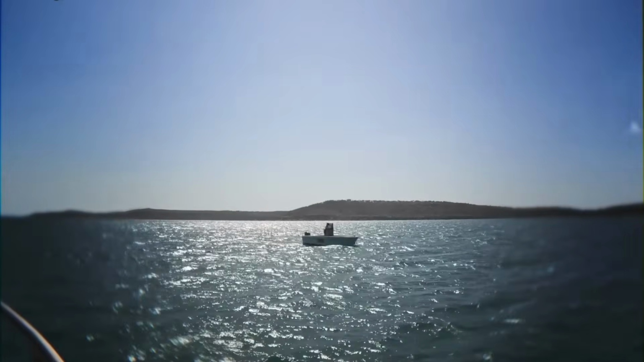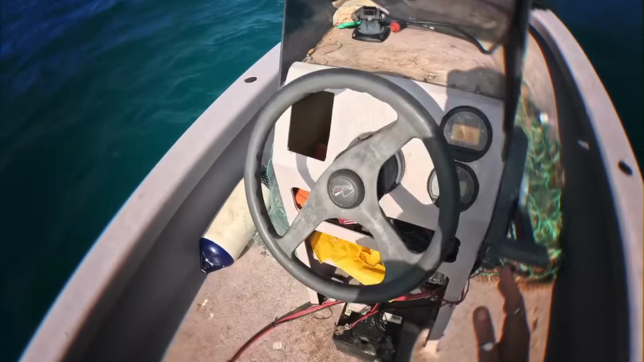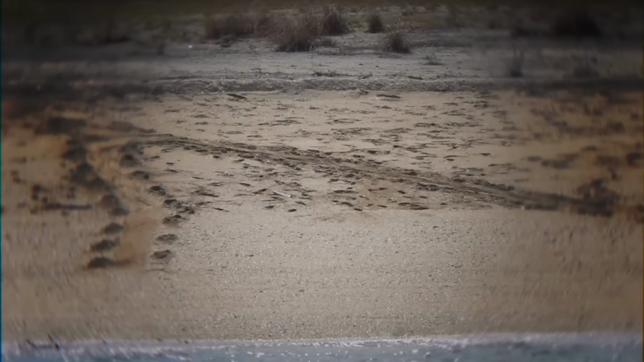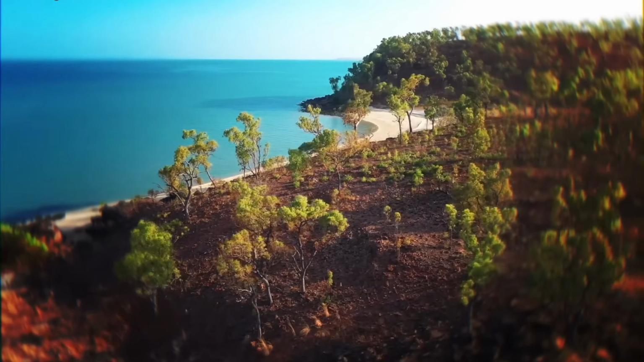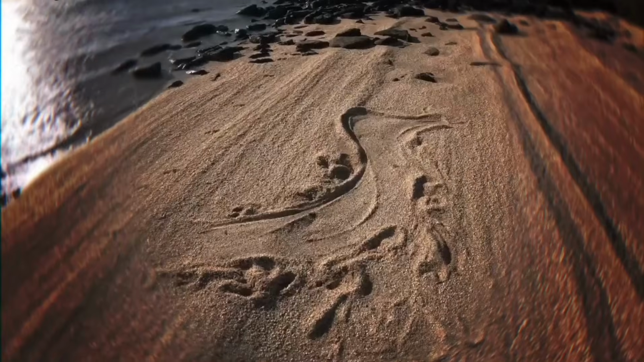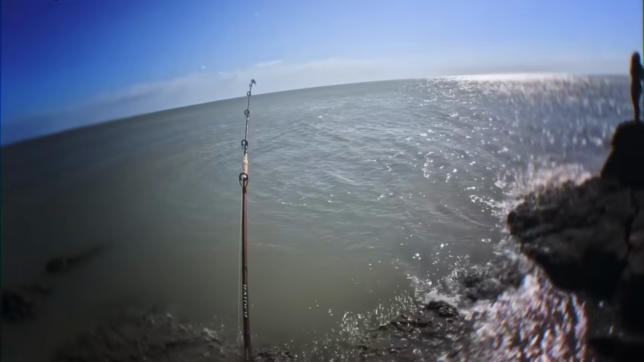That sucked. A picture-perfect lifestyle. Australian couple living the dream, sailing tropical waters for 4 months, documenting everything for their YouTube channel. In December of 2023, on a remote stretch of Australia's coastline, the couple anchors near a small, uninhabited island for what they thought would be a peaceful night, a nice place for their feet to touch solid ground.